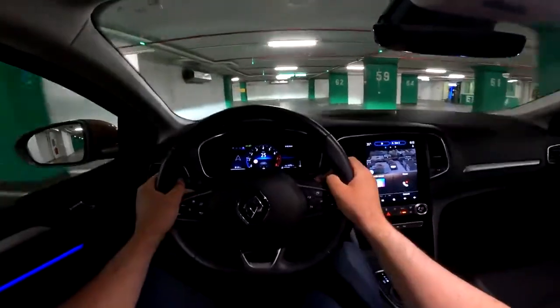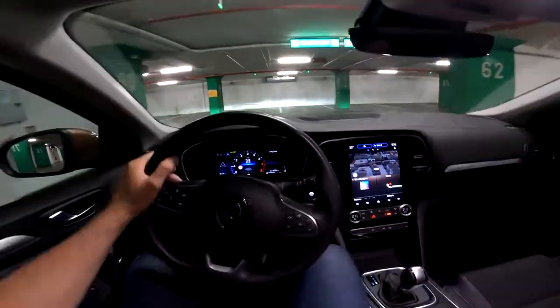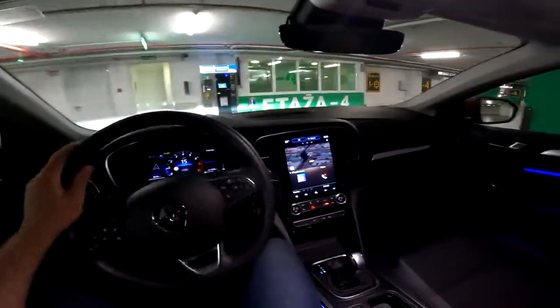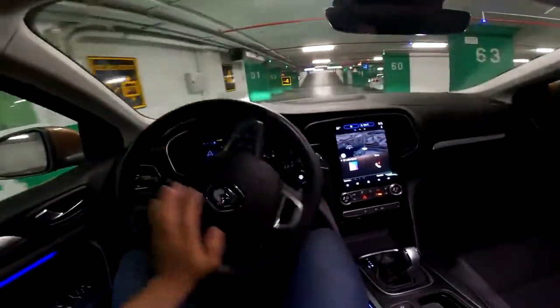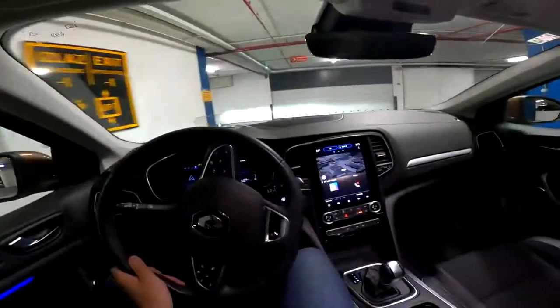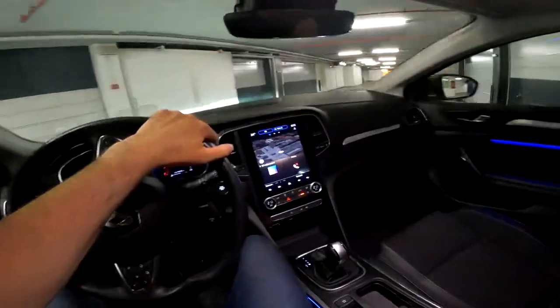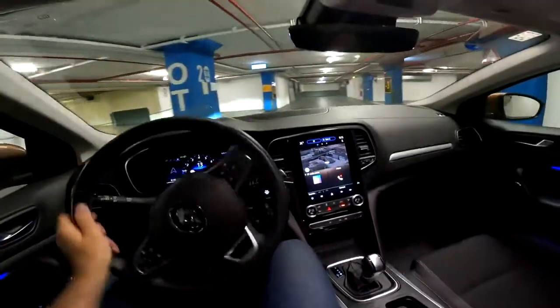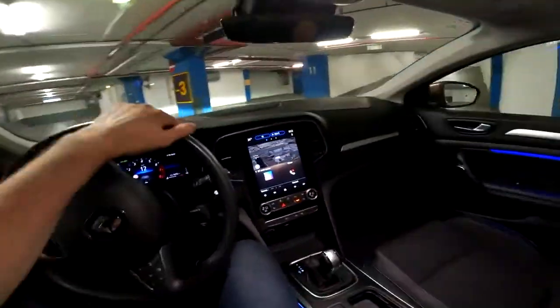And as you can see, the changes here with the EDC are rather smooth. In front of us we have a 10.2-inch digital cockpit. We can change the views, I'll show you that in a moment. And in the middle we have a 9.3-inch screen, one of the largest screens in this class, and all of the things that you need are here.